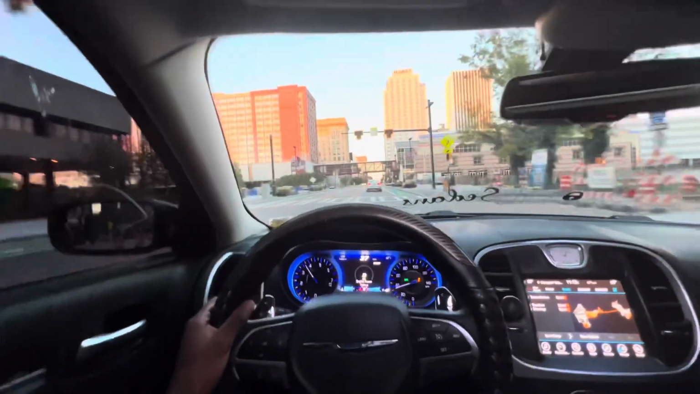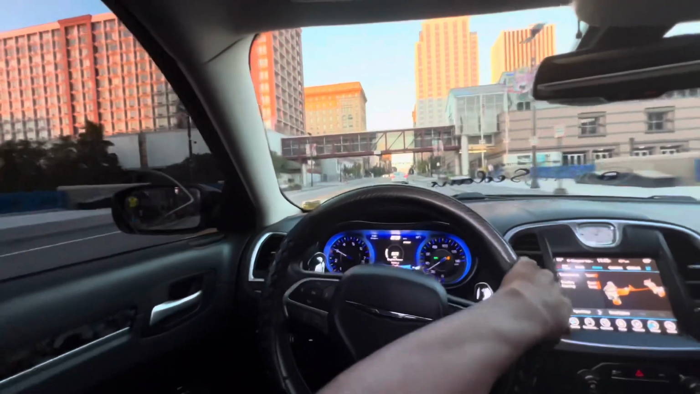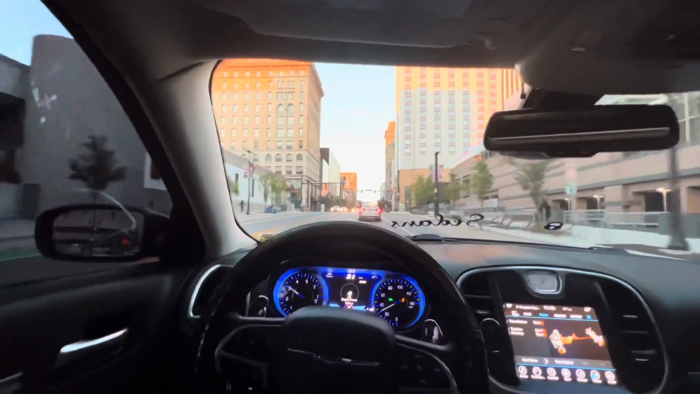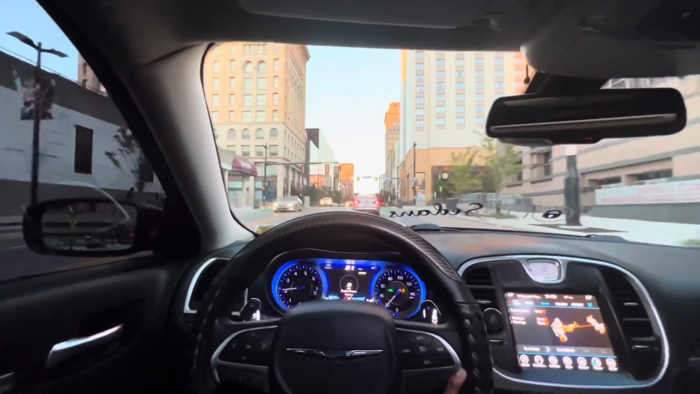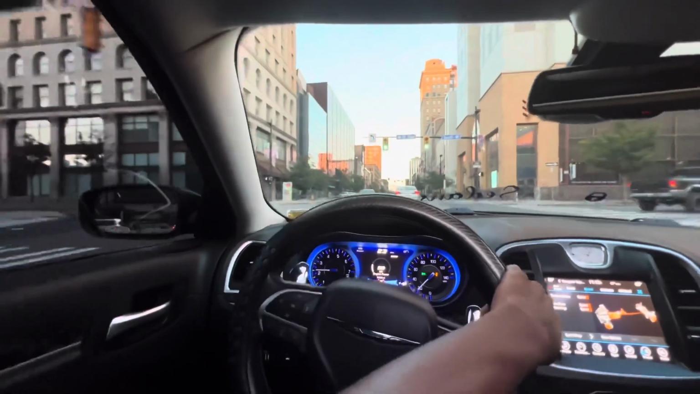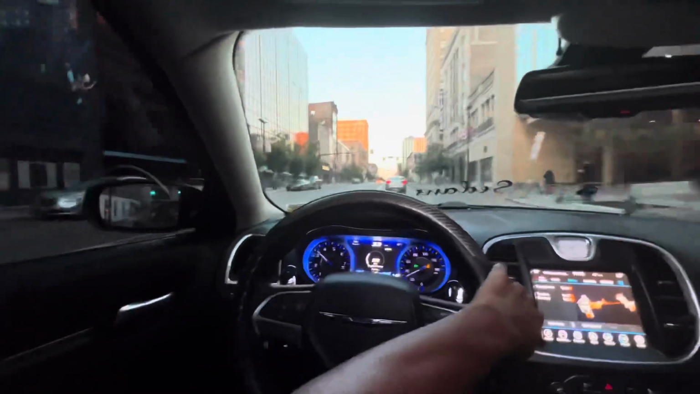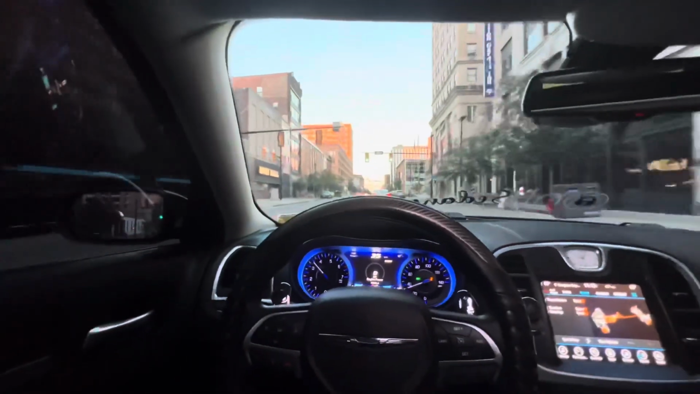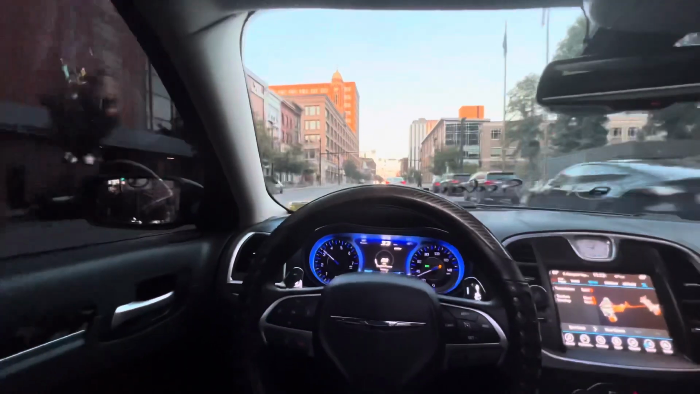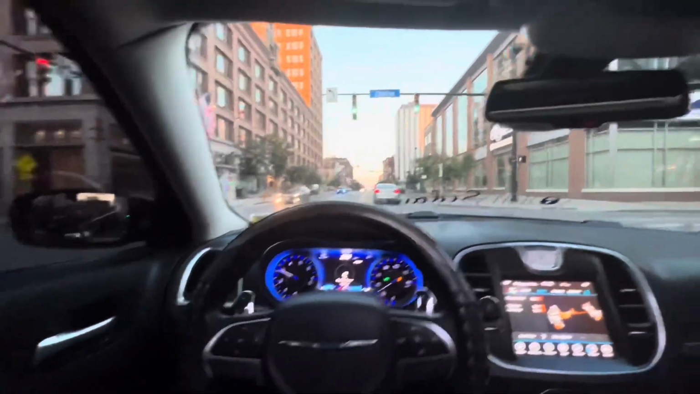I love driving downtown. It sounds so crazy, bro. A lot of people be like, the V6 sounds terrible, V6 sounds bad. Bro, that shit is lovely. This just satisfies me enough. That V8 costs too much, I ain't even gonna lie to you. They wanting like 50,000 for an RT. Yeah, they are tripping, bro. I'm not doing it.